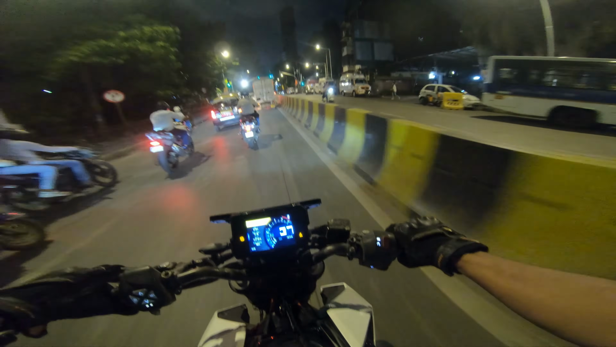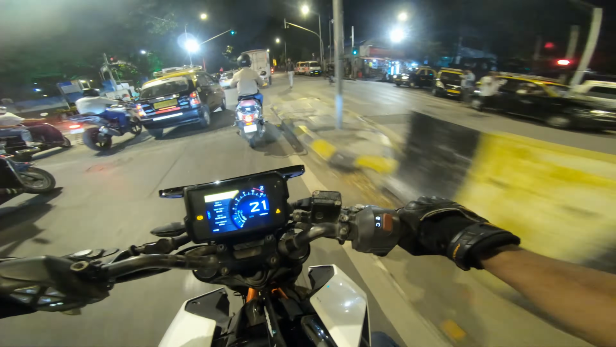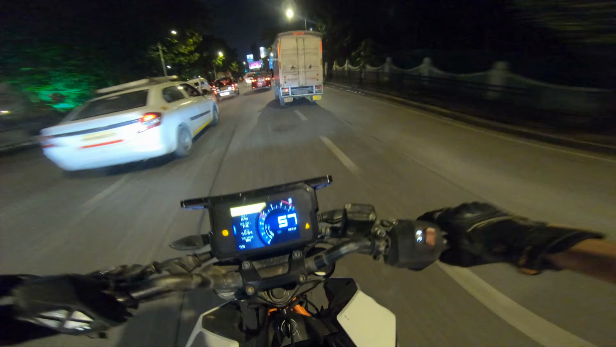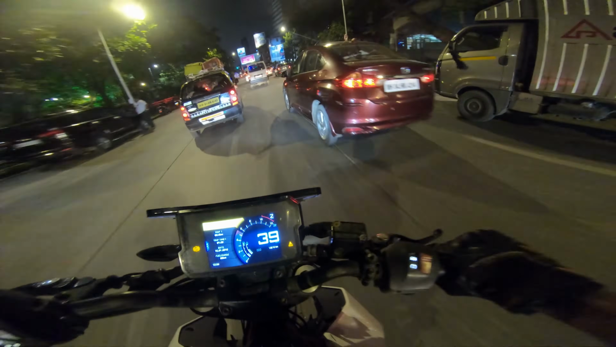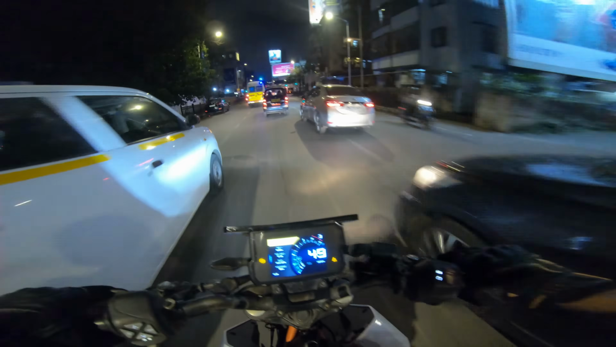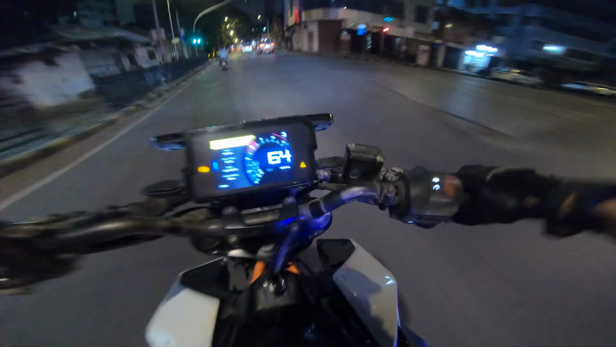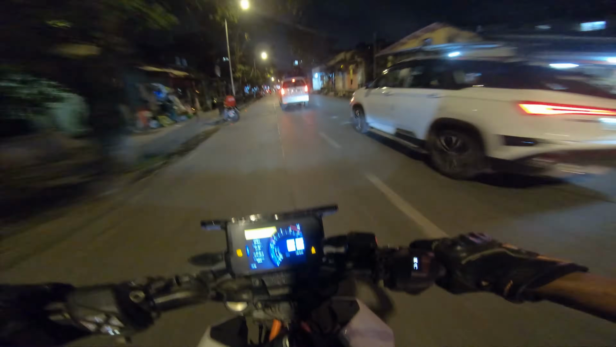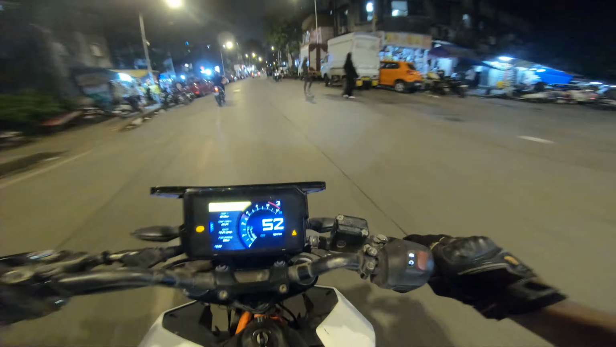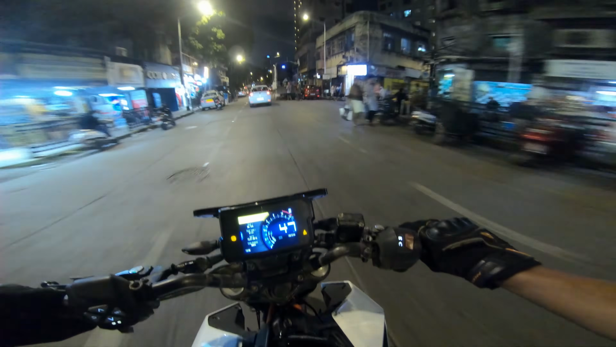I'm so used to the shorter gearing of the RC that I pull through the power band and I keep shifting up and I just catch too much speed, and then I realize, oh shit, this is not the 200 anymore. Although I will admit that there is a difference, of course, in power, but I don't feel there is that much of a difference. The power is very manageable. The chain sprocket is worn out, so probably once I replace that, the bike will become more peppy. But yeah, it's a decent amount of power. I think perfect for the city and all, but nothing extraordinarily powerful.